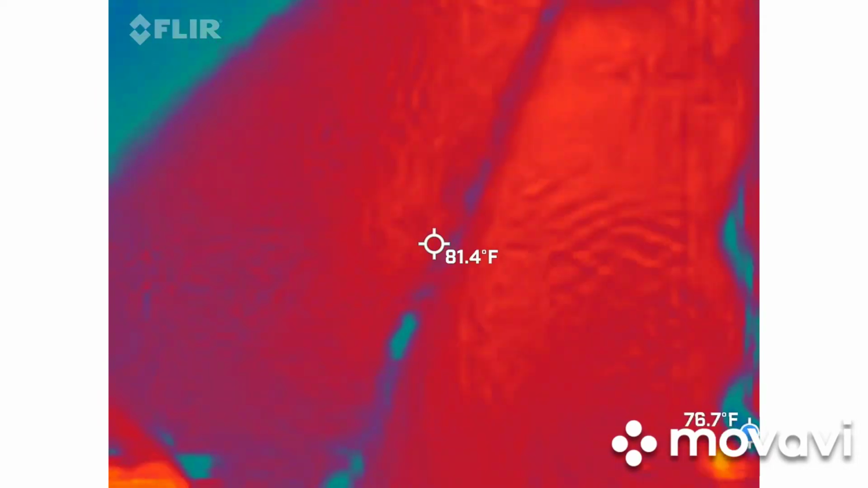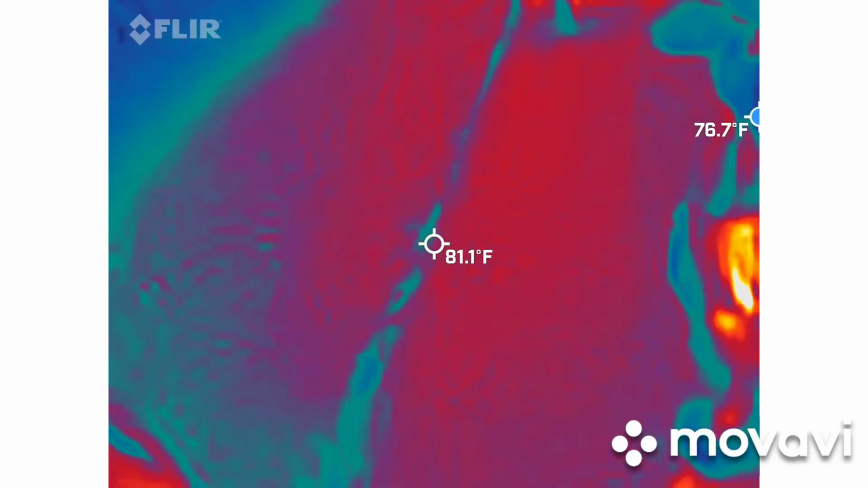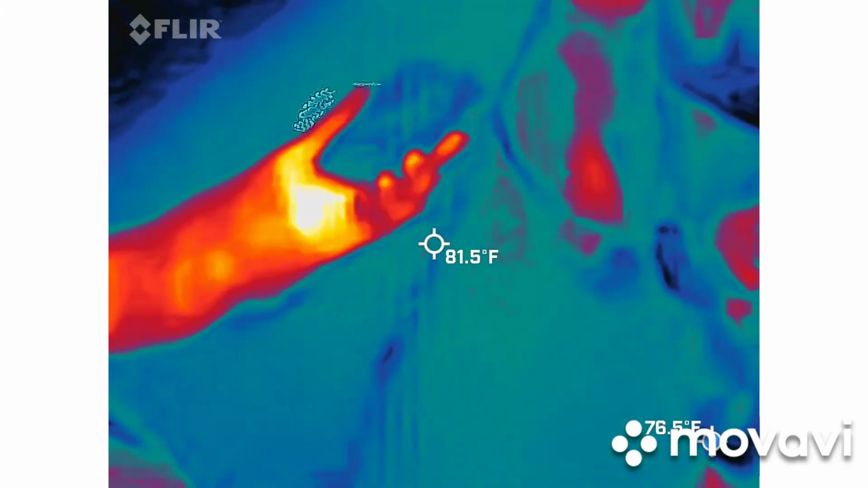Your volume, just so you know, is at the very top up here. It's the wheel. It's kind of hard to feel on this one. It's actually a little bit more indented. Just don't hit the button. You'll stop the recording.